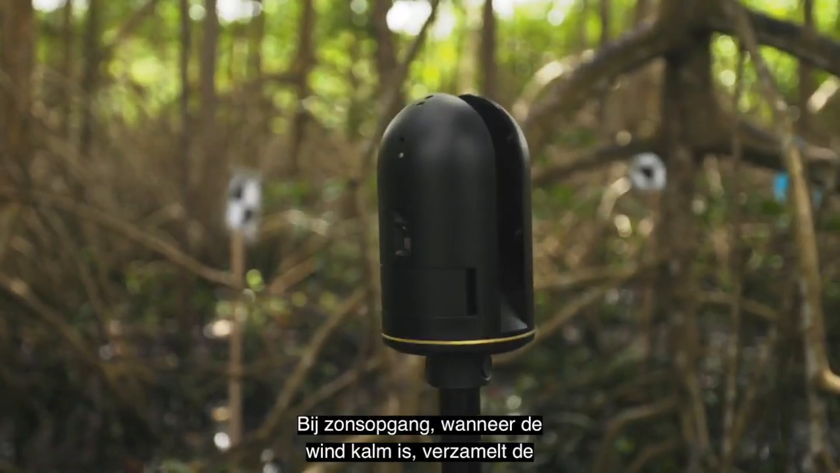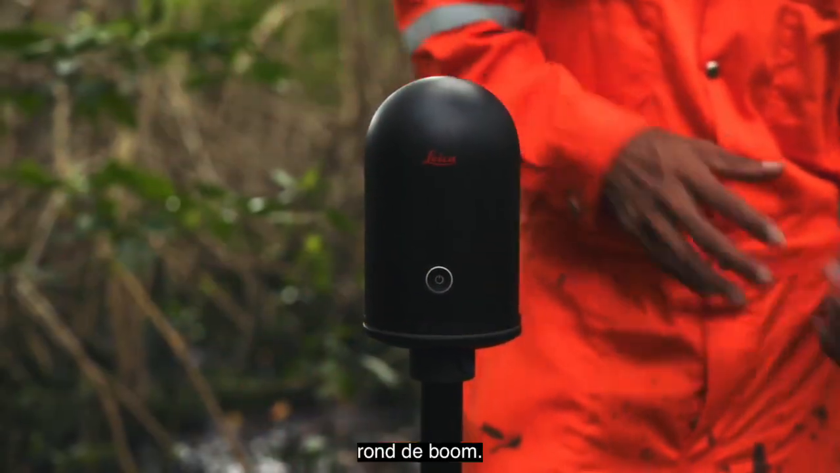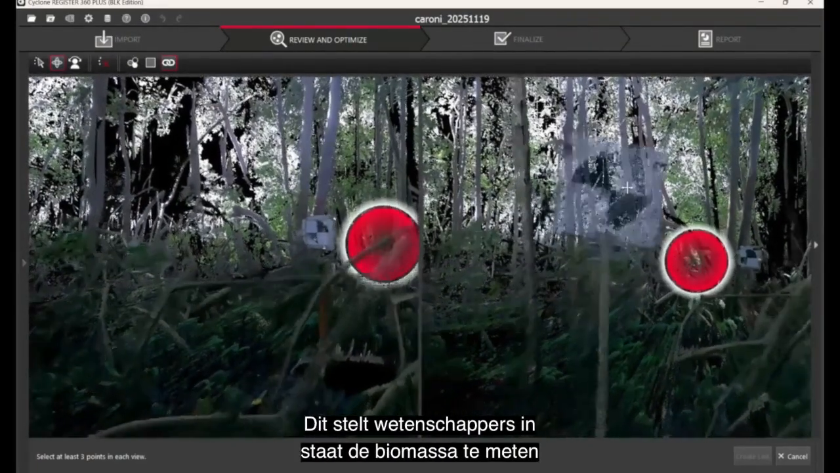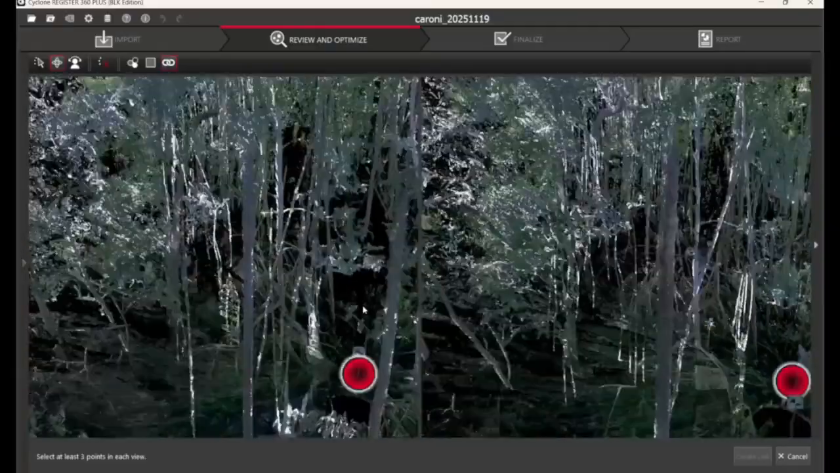At dawn, when the winds are calm, the scanner collects data from multiple positions around the tree. Using Cyclone Register 360, the scans are merged into a high-resolution point cloud. This allows scientists to measure the biomass without cutting a single tree.